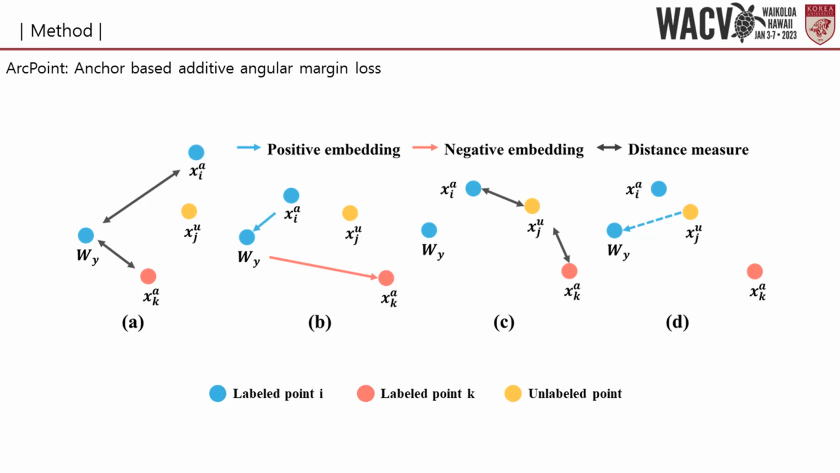Following both A and B, the angles between the unlabeled points and anchors are measured, including different classes. Subsequently, in Figure D, the nearest anchor of each unlabeled point is determined by the smallest angle. Then, the unlabeled point embedding is relocated toward the class which is the same as the nearest anchor.